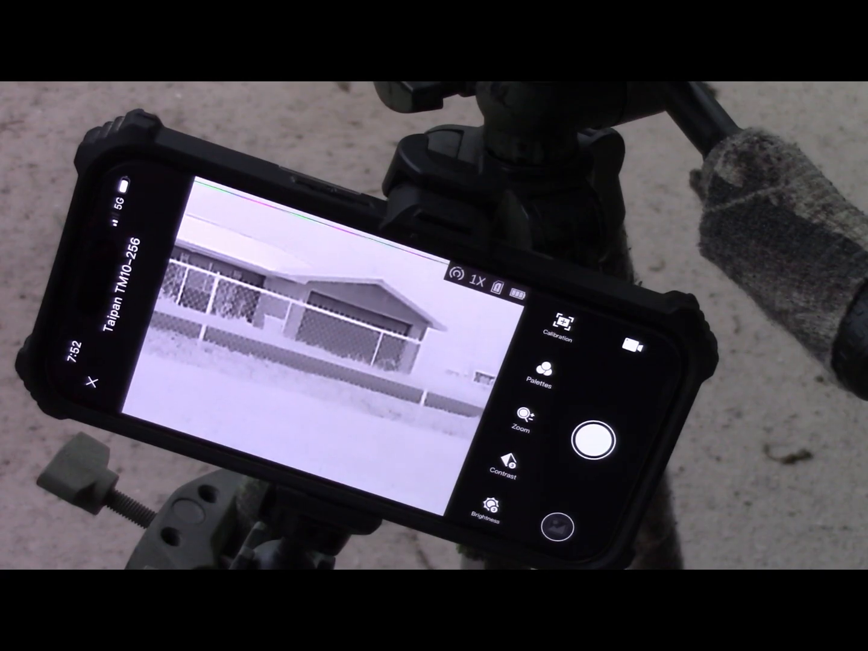It has an app I can use. So I'm really liking this app I can use on my phone. When I'm out there in the woods walking around, I can actually see really good on the screen. I'm not having to look through that little bitty viewfinder at the back of the camera. So I can see stuff on the phone like that.